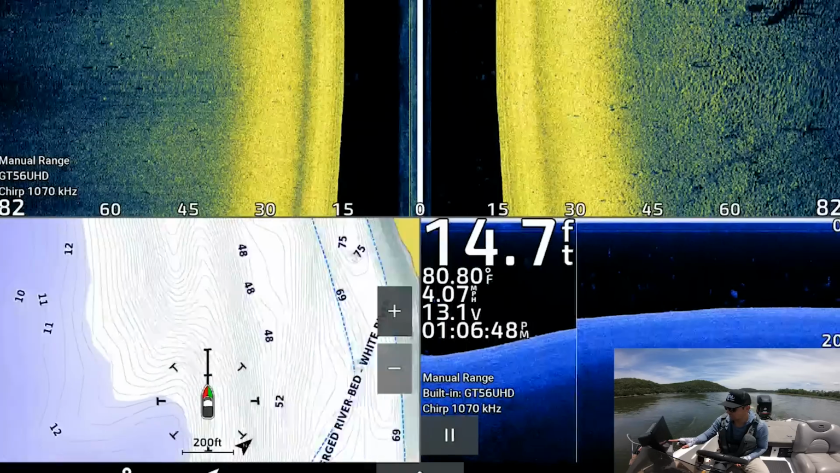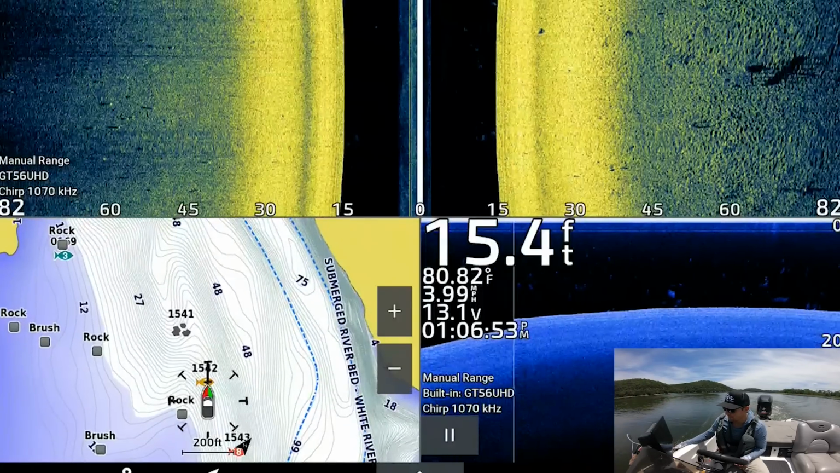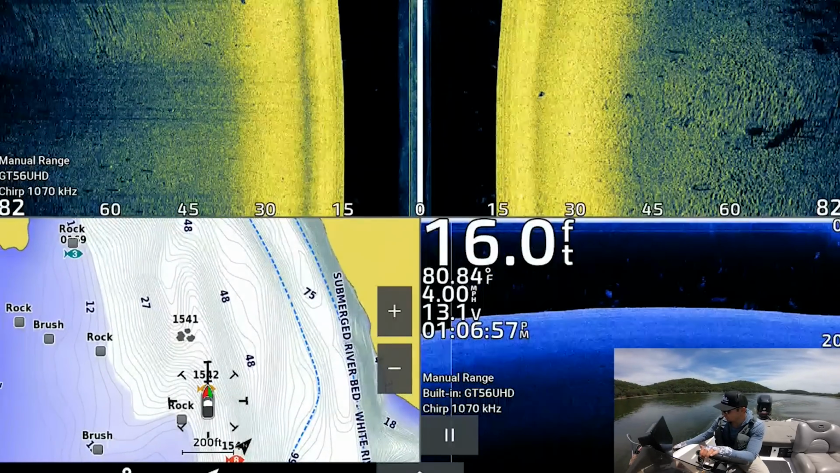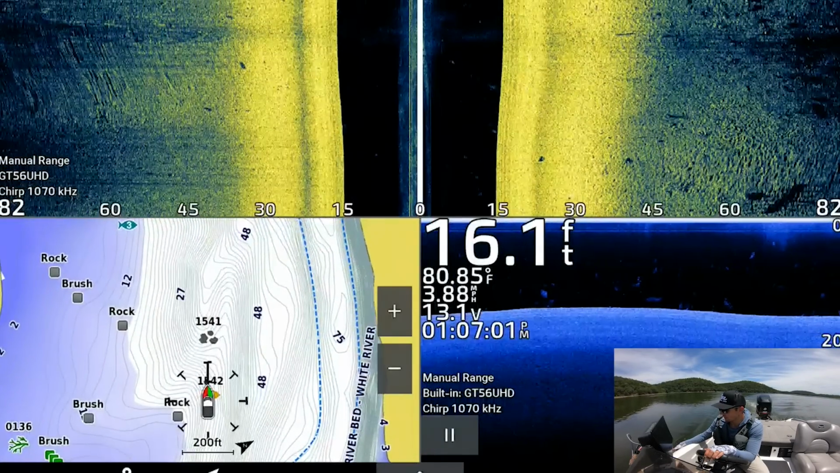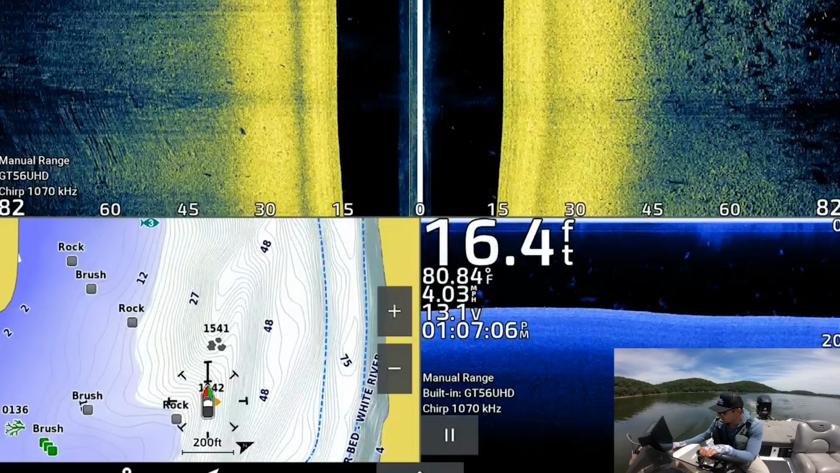Basically, I'm on the edge of a nice ledge here, guys. It doesn't look like much of a ledge on the map here, but it actually is a pretty good drop off. I thought I saw a few fish setting up over here as well, just closer to the bottom, which may be better fish to throw a deep diving crankbait on. I'm gonna see if they're still there.